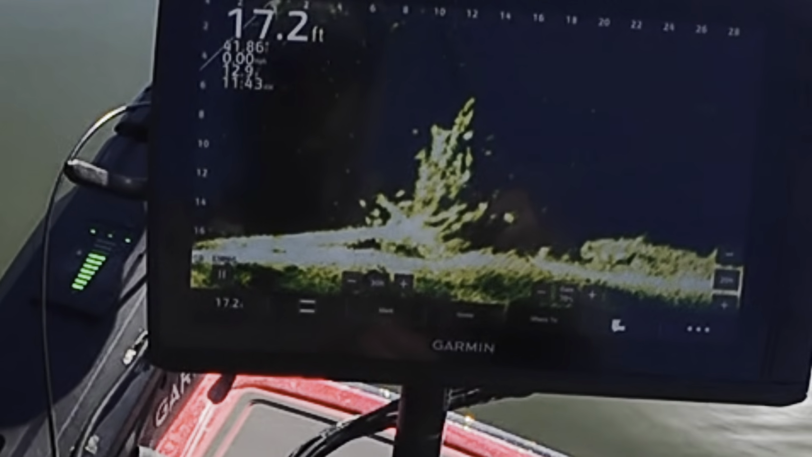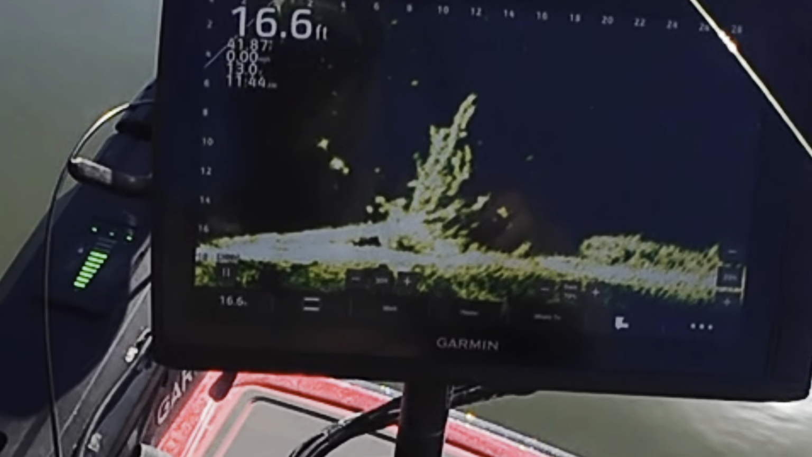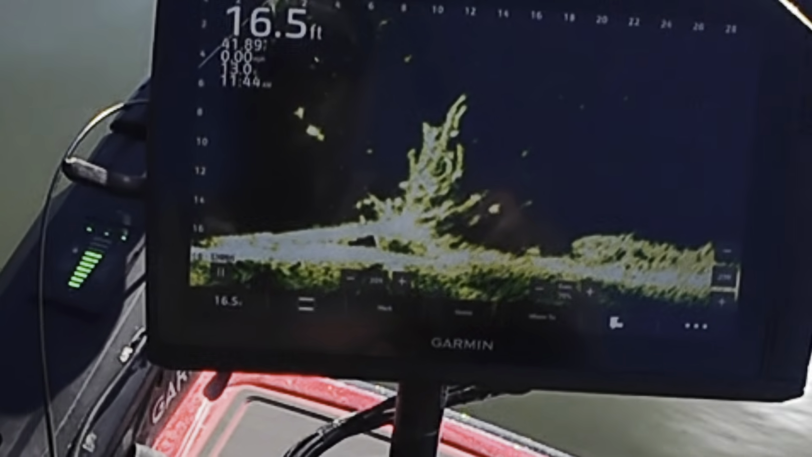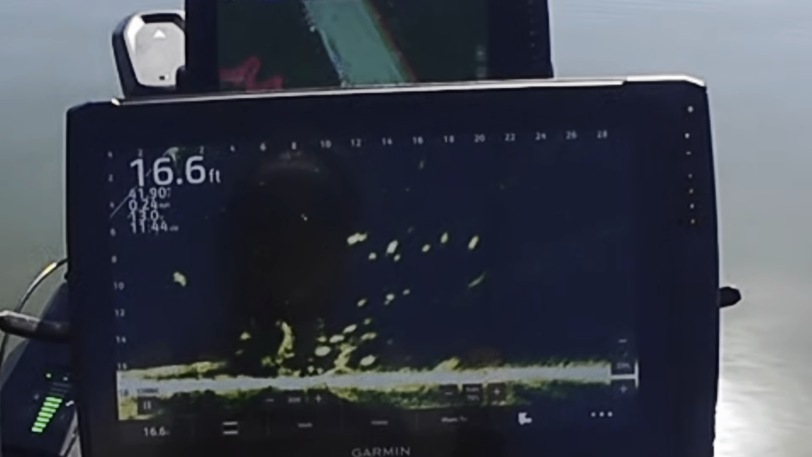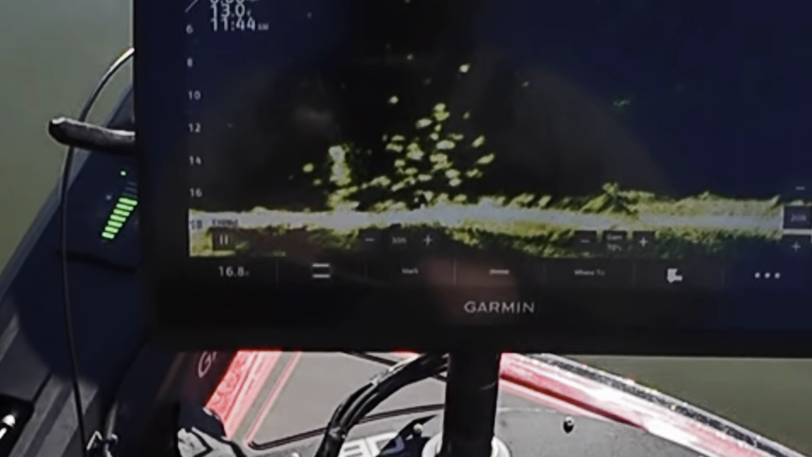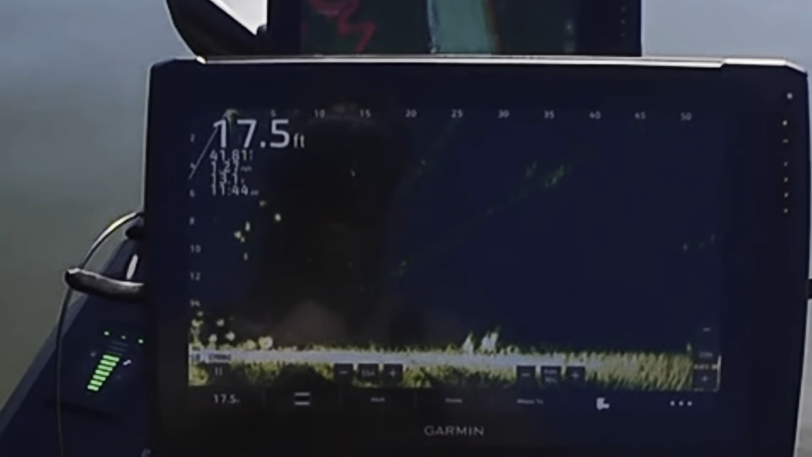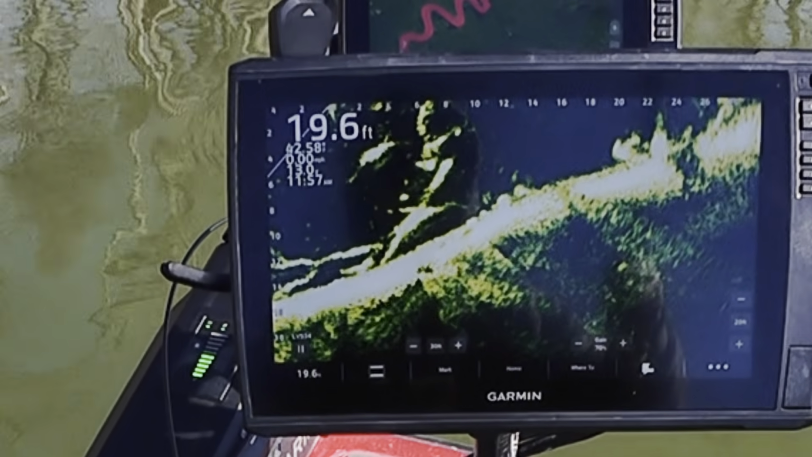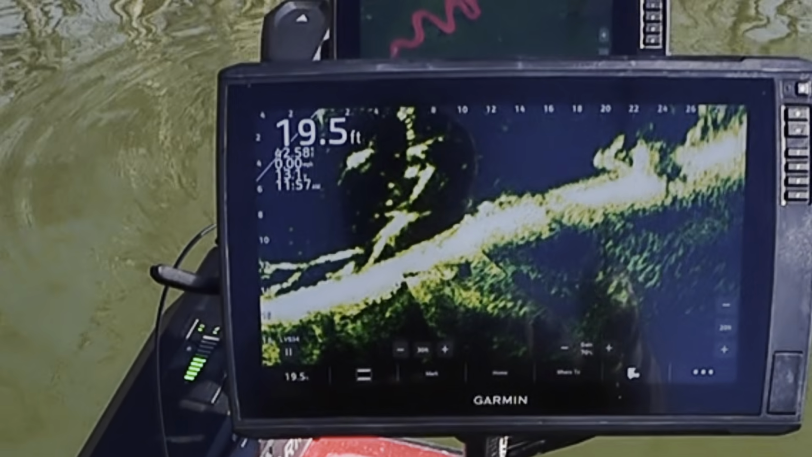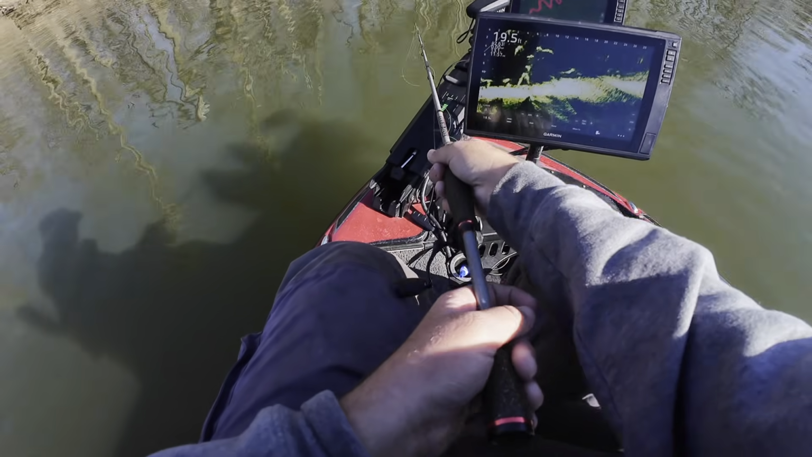Anything down here? Here comes one. That doesn't even look like a crappie. He's chasing me all the way to the boat. That's definitely not a crappie. Got some little ones suspended up there. Most of them are little, so I'm going to pan back out about 55 foot and then kind of back and forth as I go down this bank. That's a freaking giant.